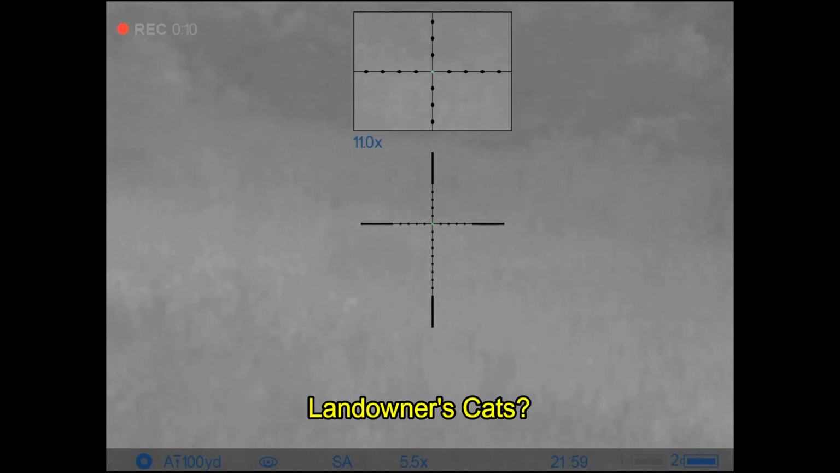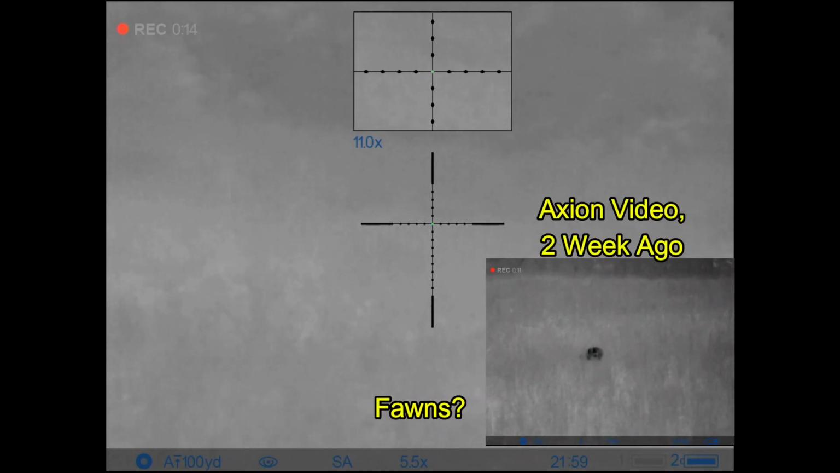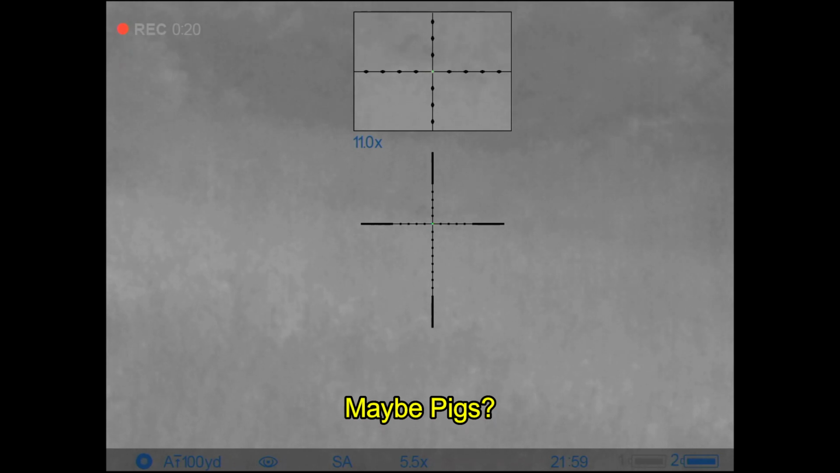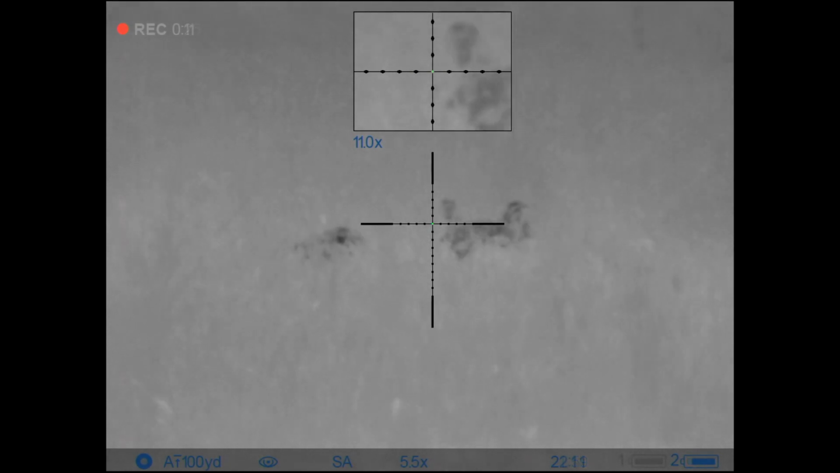And I can't tell what it is. Maybe it's the owner's cats. Maybe it's some fawns. We saw fawns there a couple weeks ago. Maybe it's pigs. Can't tell. Need to move up and get closer and see what it is.